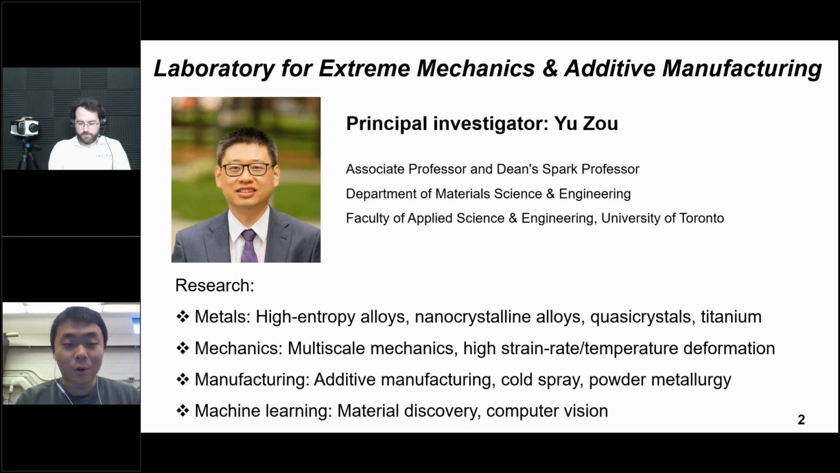For mechanics, we are focusing on multi-scale mechanics, and we are carrying out experiments for high strain rate or high temperature deformation, especially under extreme environments. For manufacturing processes, we are not only working on additive manufacturing, for example, laser powder bed fusion and laser direct energy deposition. We also care about cold spray, powder metallurgy, and other fields. For machine learning, we are trying to use machine learning to accelerate material discovery and to use computer vision approaches to fulfill some specific tasks.